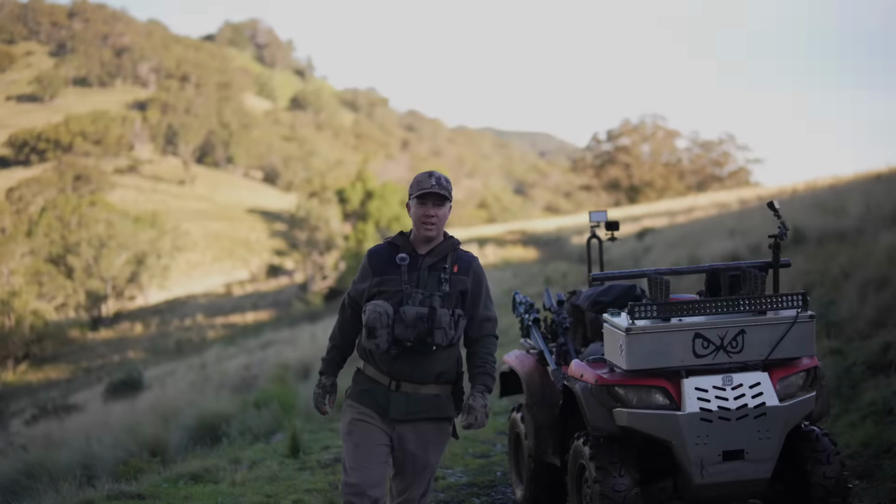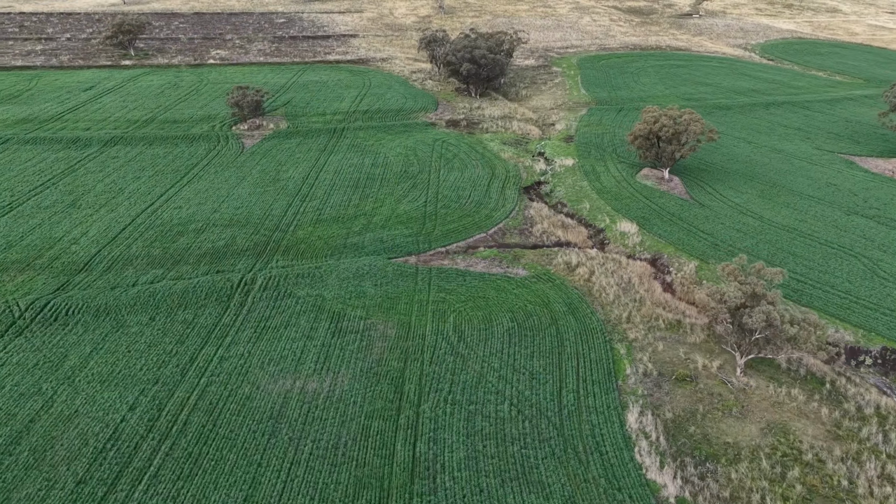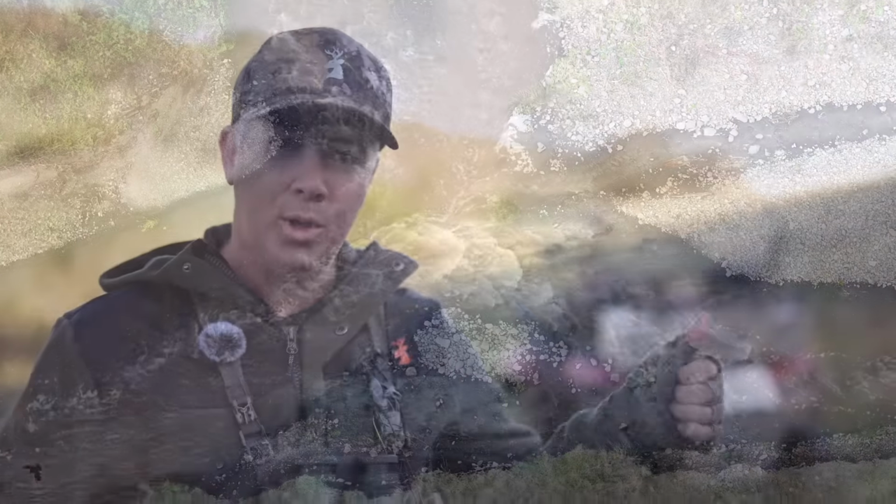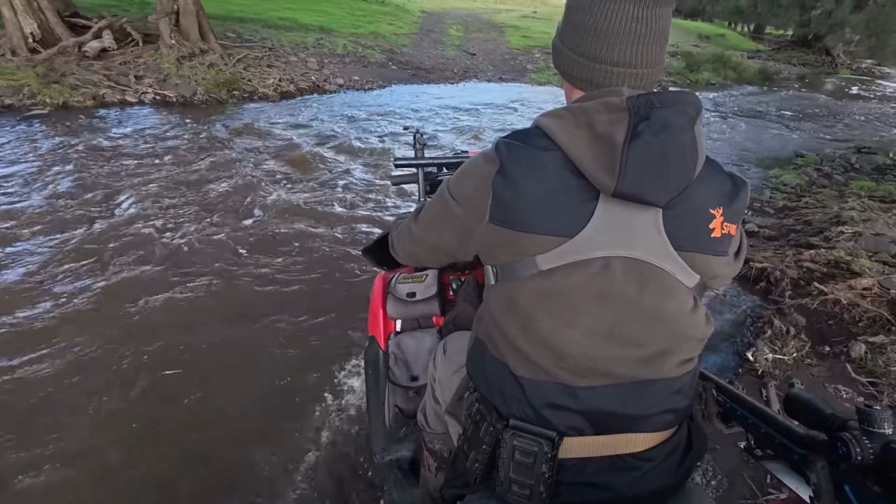G'day guys, I'm out here to do some feral pig and deer control around the oats. Foxes and feral cats, they're targets of opportunity. As you might be able to hear under my feet, it is very, very wet. 60 mil of rain fell last night, so far from ideal, but I've got the quad bike, 2 308s because 1, that's just not enough. I've got my 6.5 PRC Smurf gun, a whole heap of country to cover here. Let's see how we go.